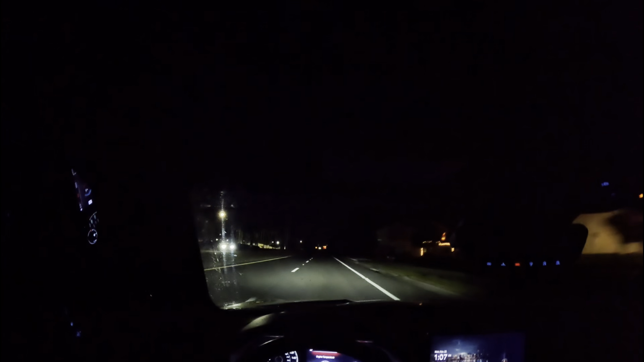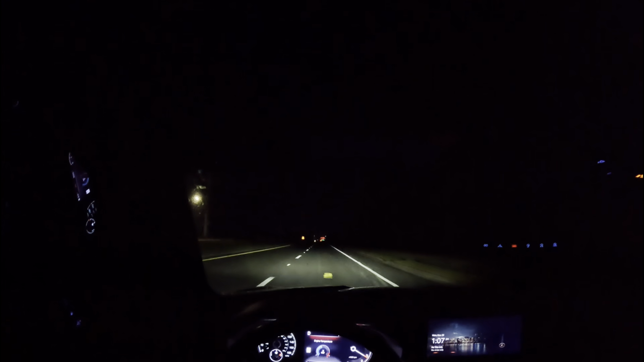Although this is a V6, this thing does make some noise. Carried away, that means slow it down some.